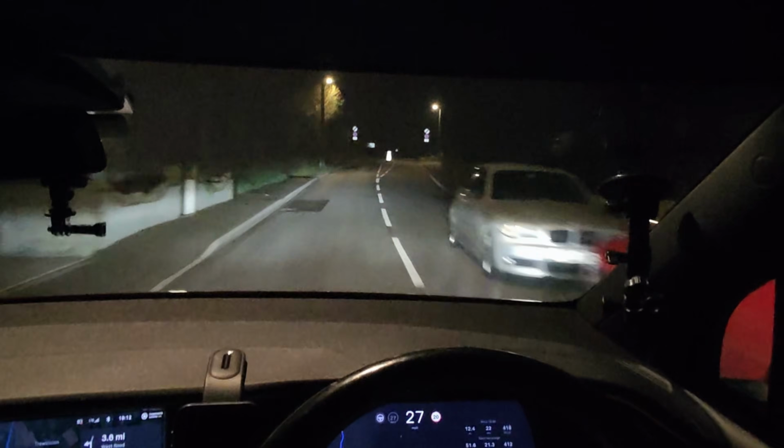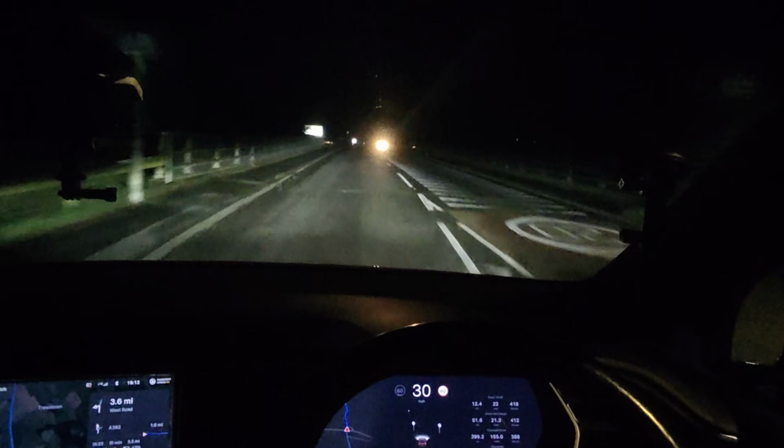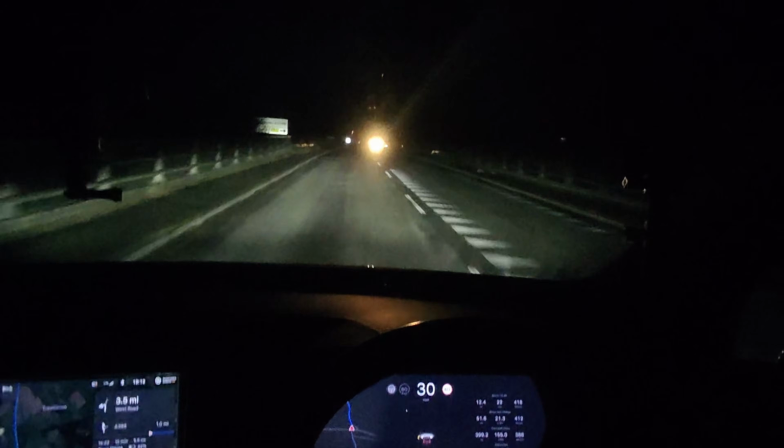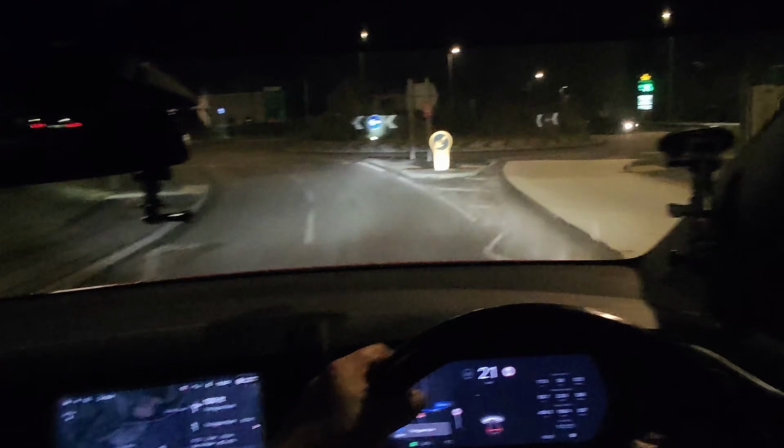So 51.6 miles in, 21.3 kilowatt hours used. Not far to go now. Okay, I'm about a mile off. I'm half a mile off from where I need to be. Let's try not to turn my head too quickly so that you don't get the effects of vomiting.